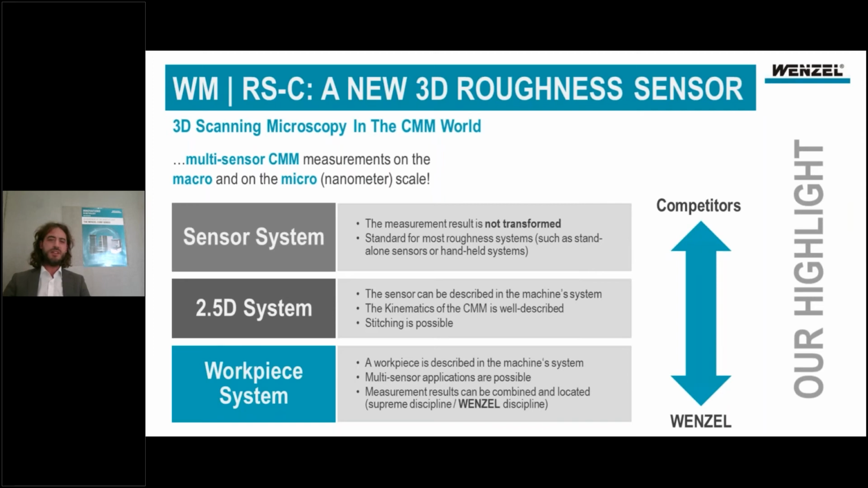But the problem is you still do not really know what's going on on the microscopic scale. You know what your surface looks like at a certain point, but it will be hard to find this position again if you want to measure it once more.